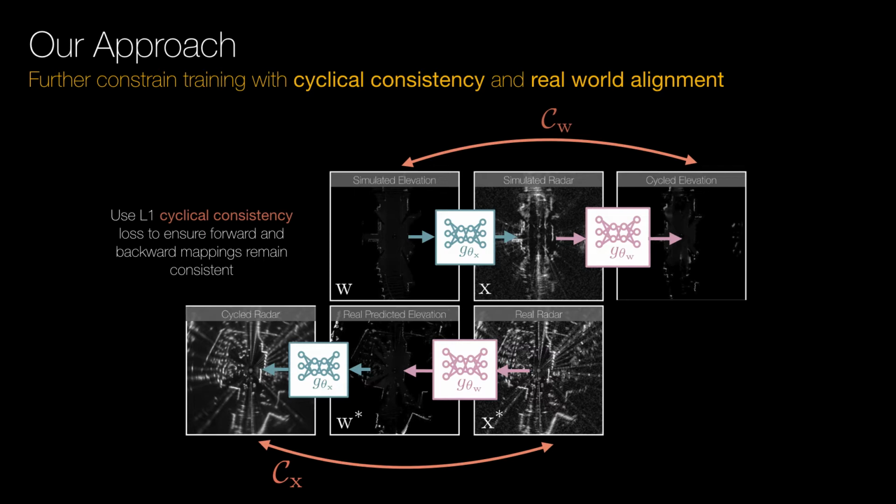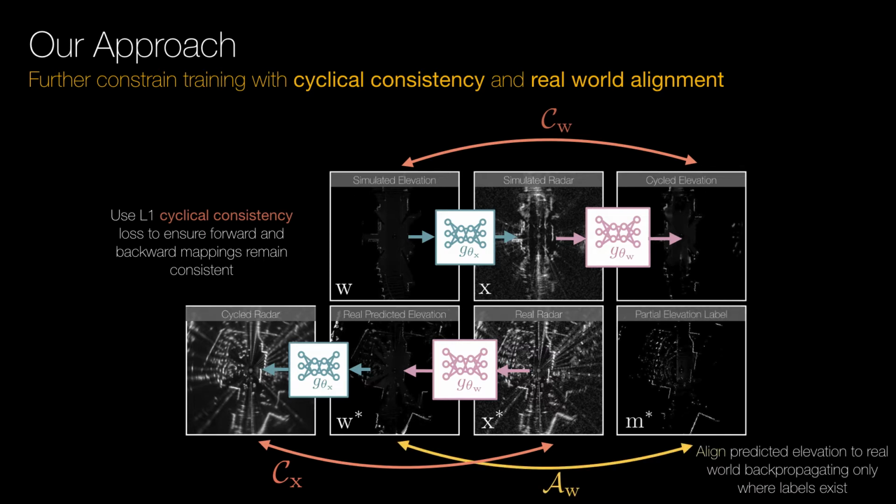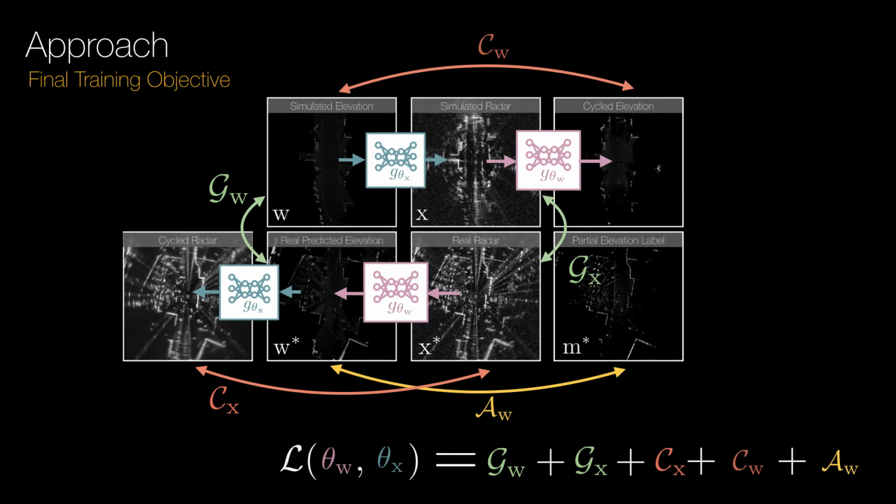Secondly, the predicted elevation state is grounded to real-world state observations where they exist through an L1 alignment loss. Our final training objective is constructed as a combination of each of these loss terms, and both models are optimized together in a joint optimization.